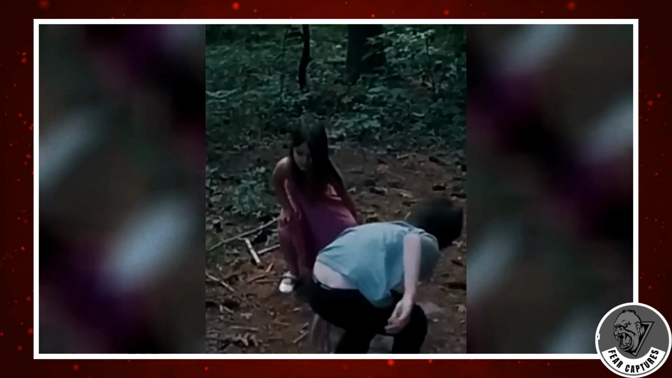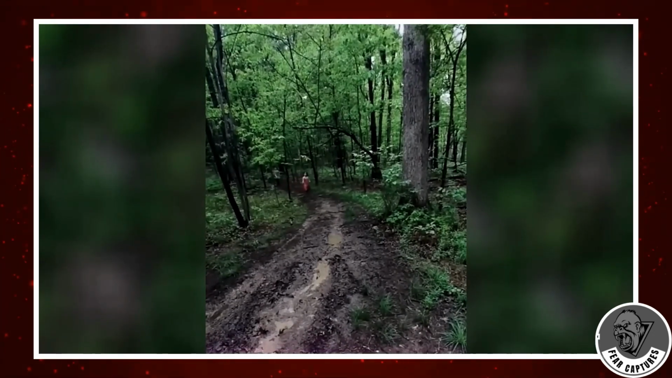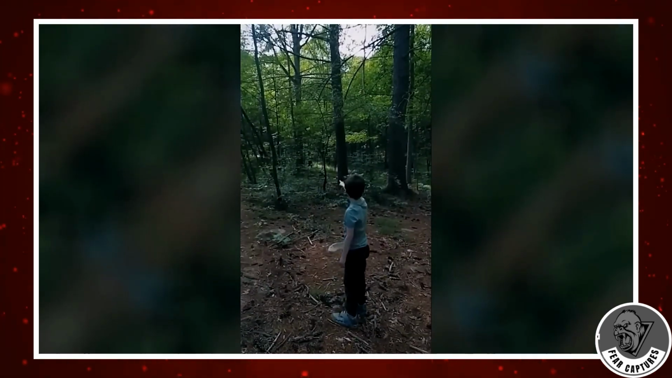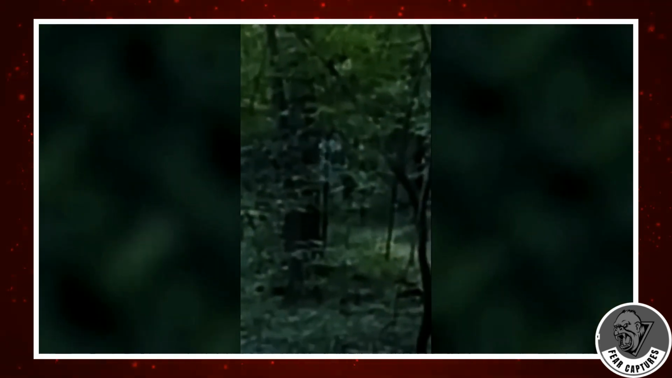This video is from WV Paranormal, a TikTok account that we have previously highlighted here. It shows a man photographing his kids while they simply play in the forest. However, if we examine more closely, we can see that something strange was caught on camera.